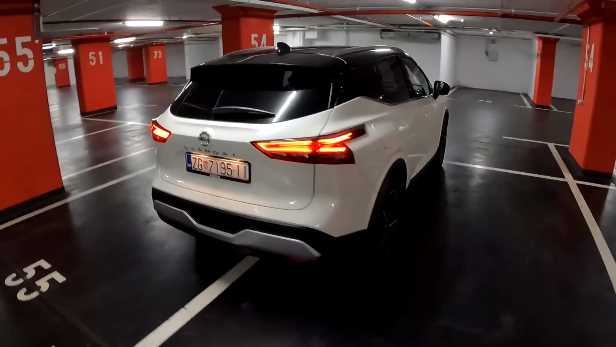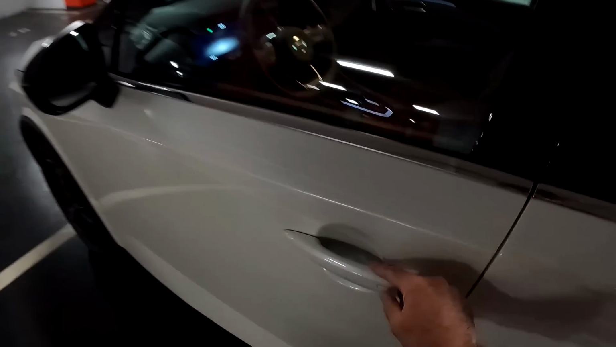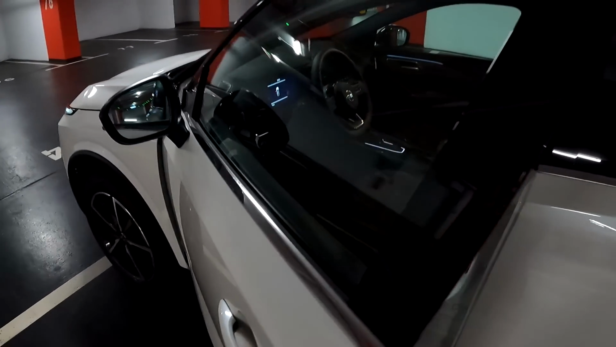And without further ado, let's take this thing for a spin. We have a keyless entry, and now you lock it. So if you come here, you just need to have the key somewhere around you. Press this, car unlocks, and we are ready to go.